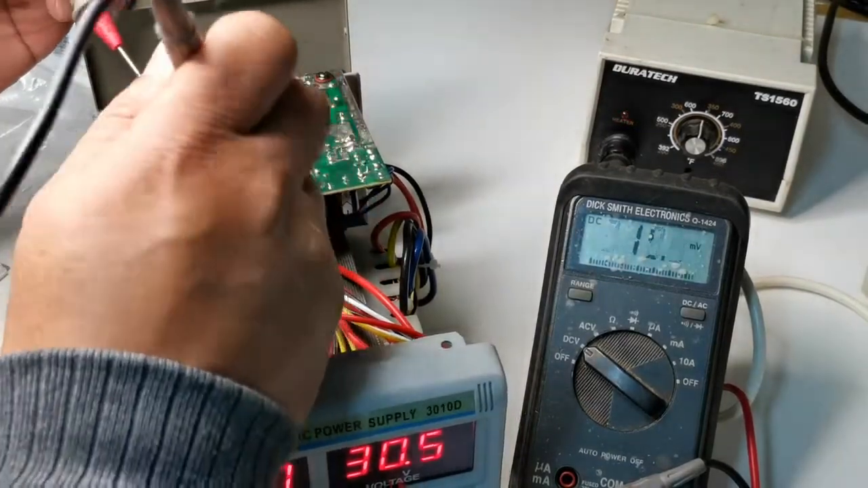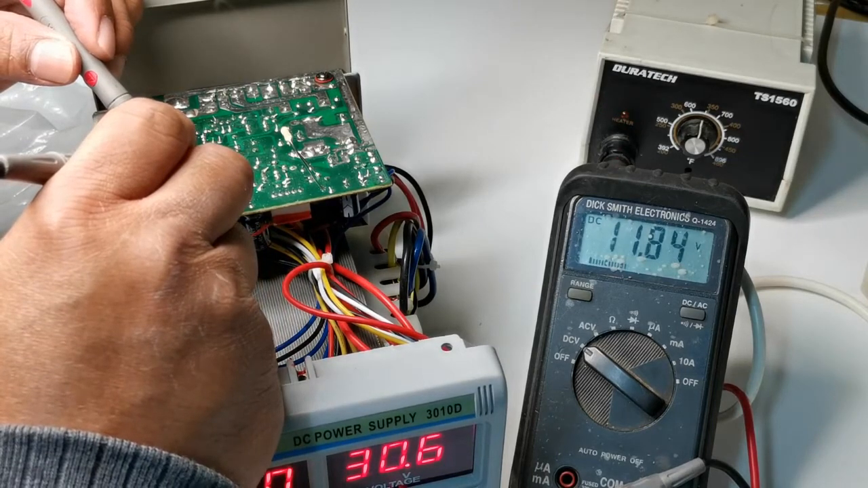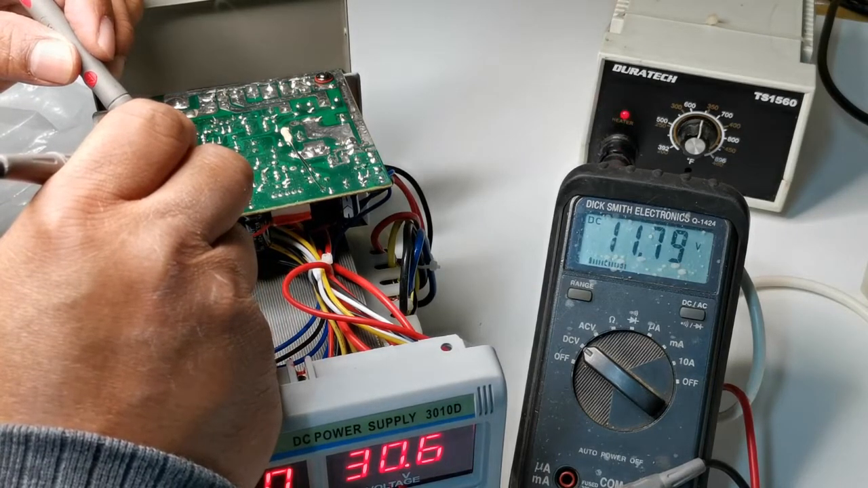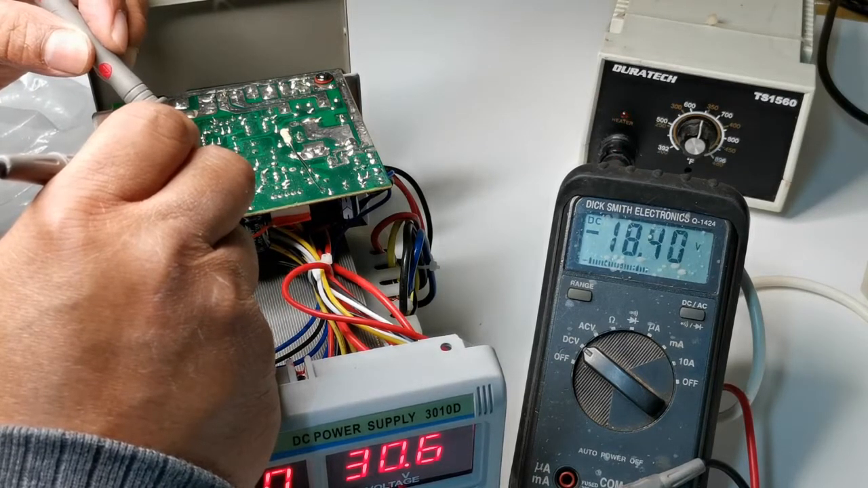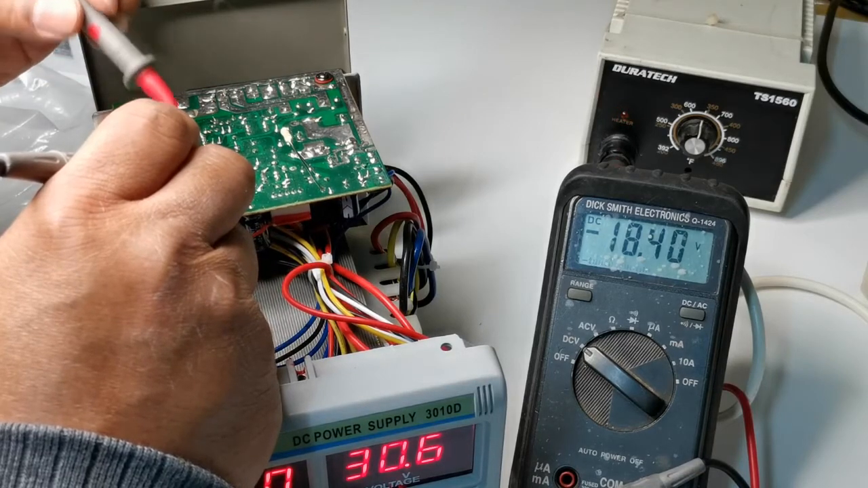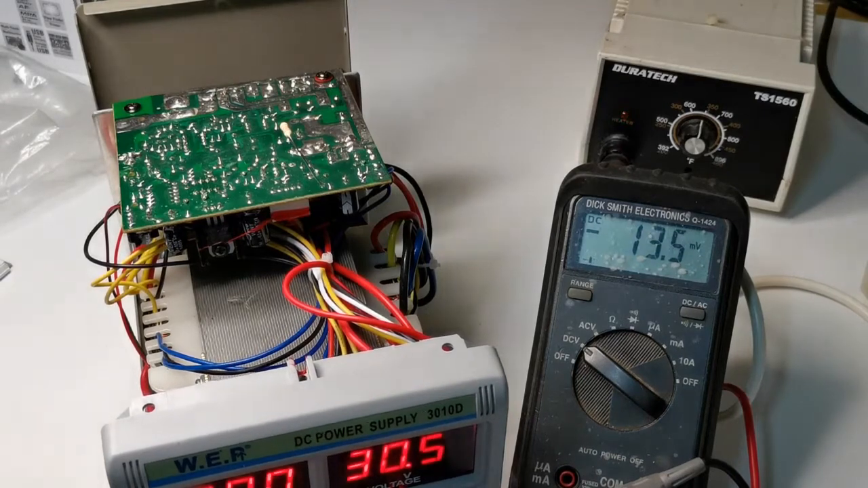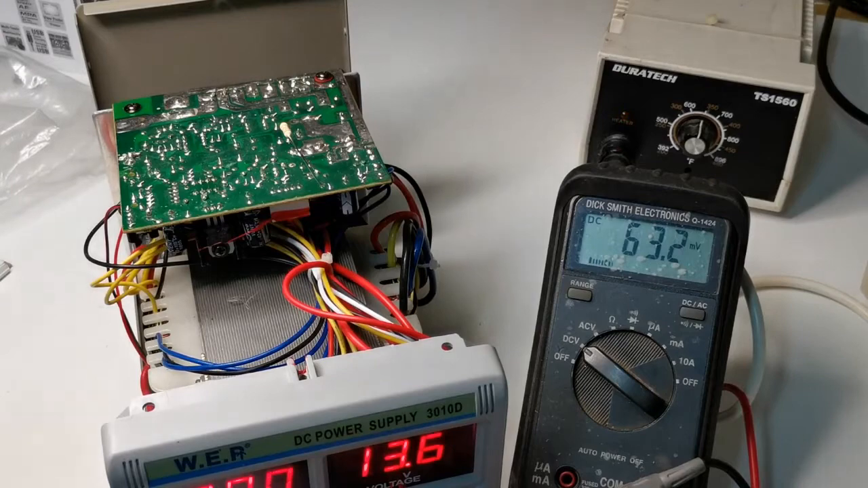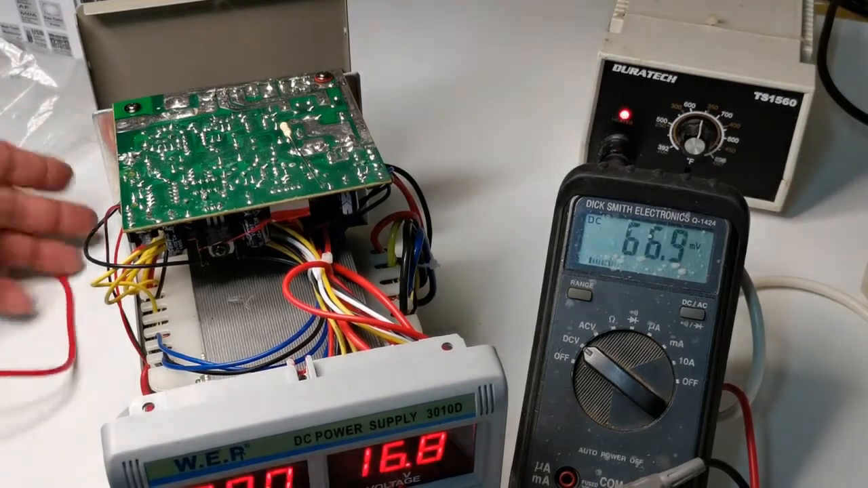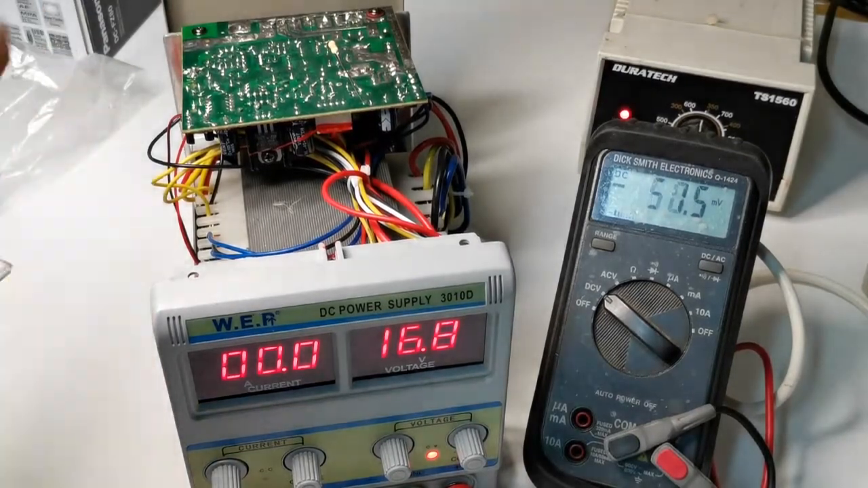So the voltage supply here on pin 8 we have 11.8 volts. On pin 4 we have 18.39. Not quite familiar with CV.